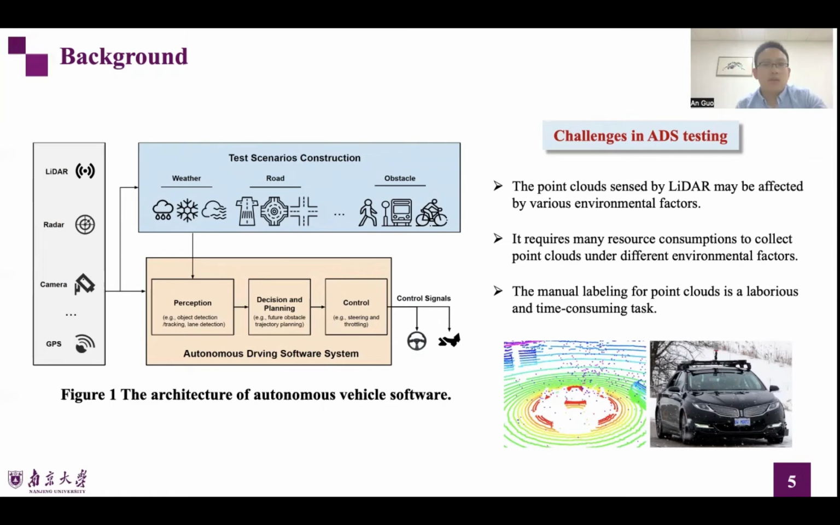In order to alleviate these problems, we design and implement a systematic LiDAR-based automated testing tool, namely LiRTest, for automatically testing object detection systems of self-driving cars and further retraining to improve them. Next, we will introduce it in detail.